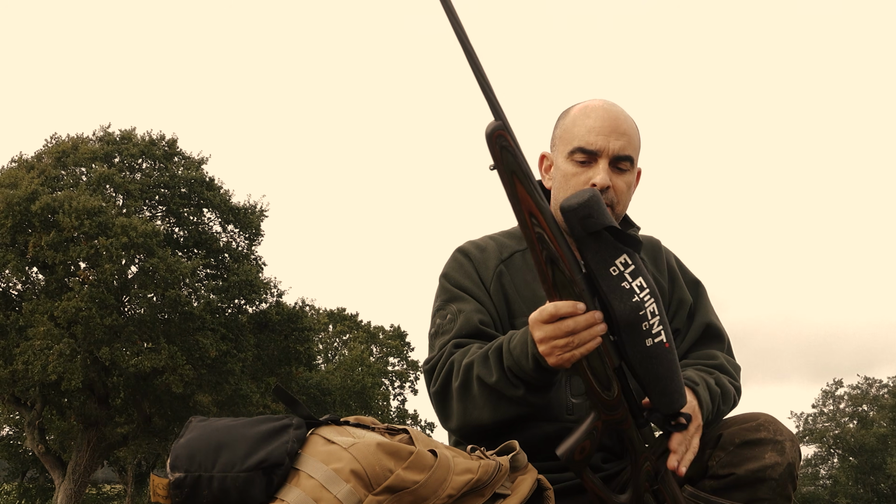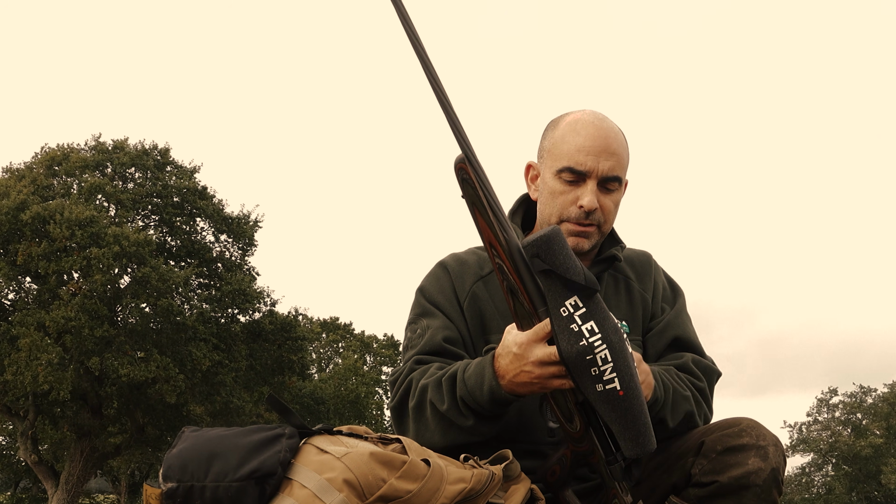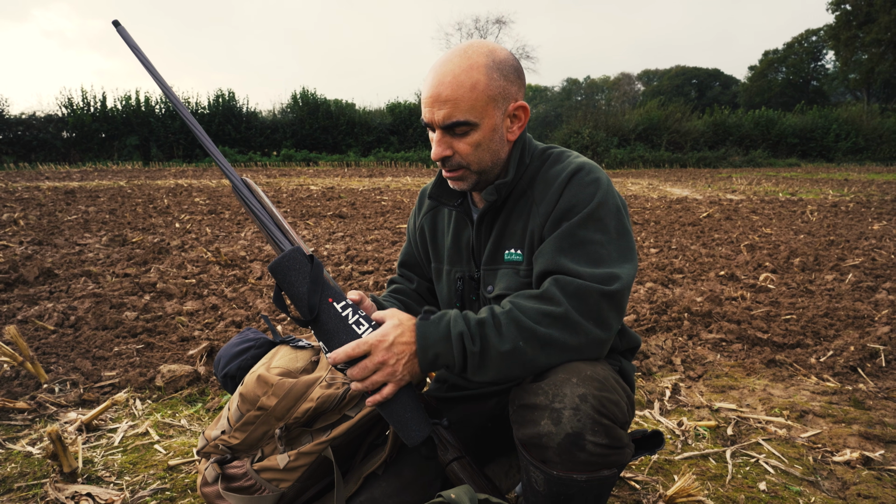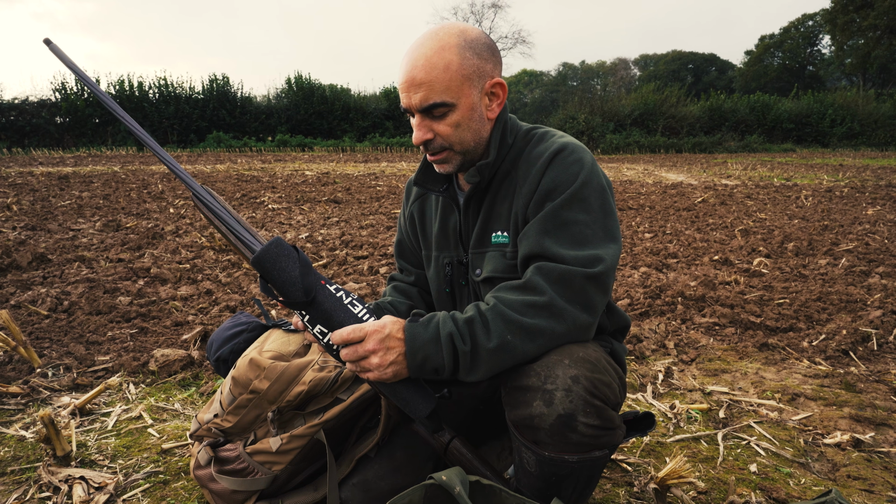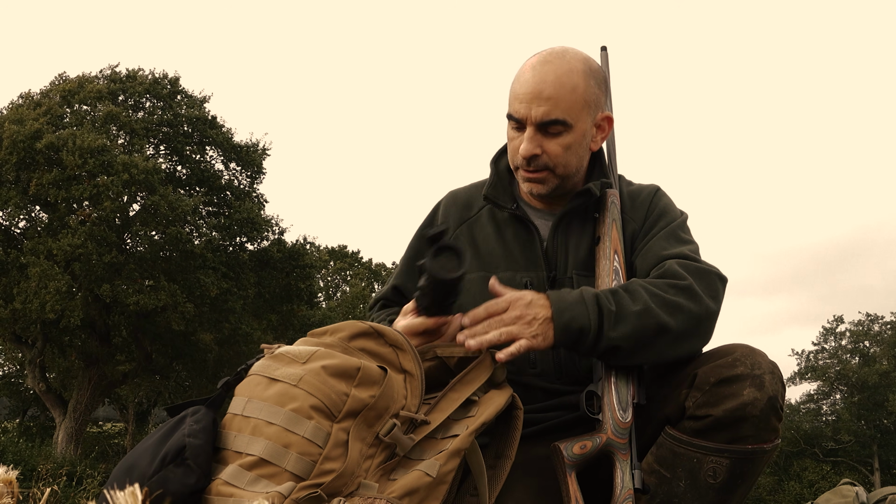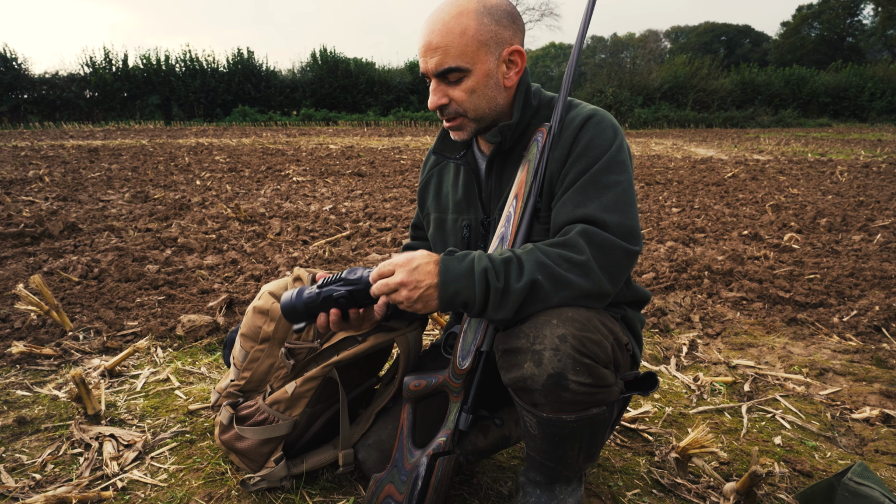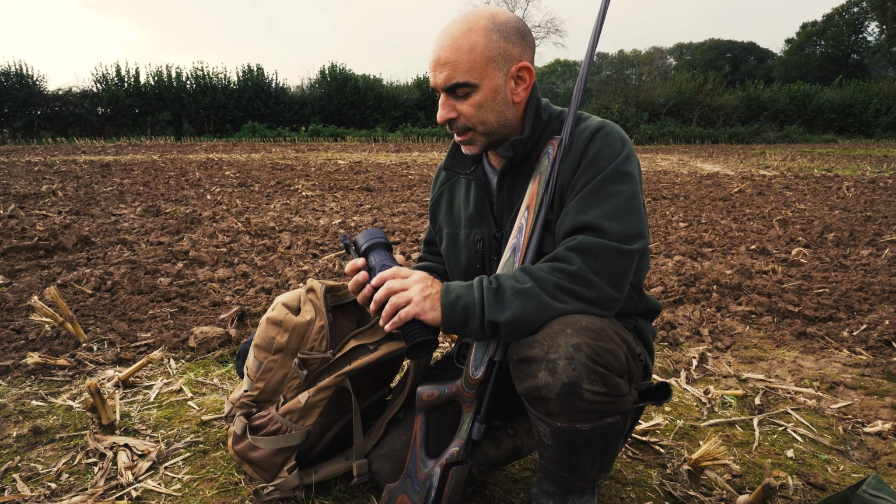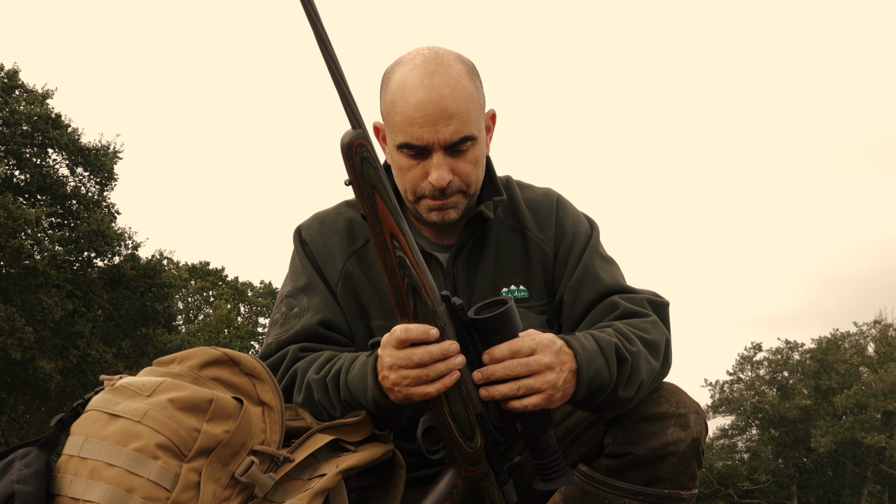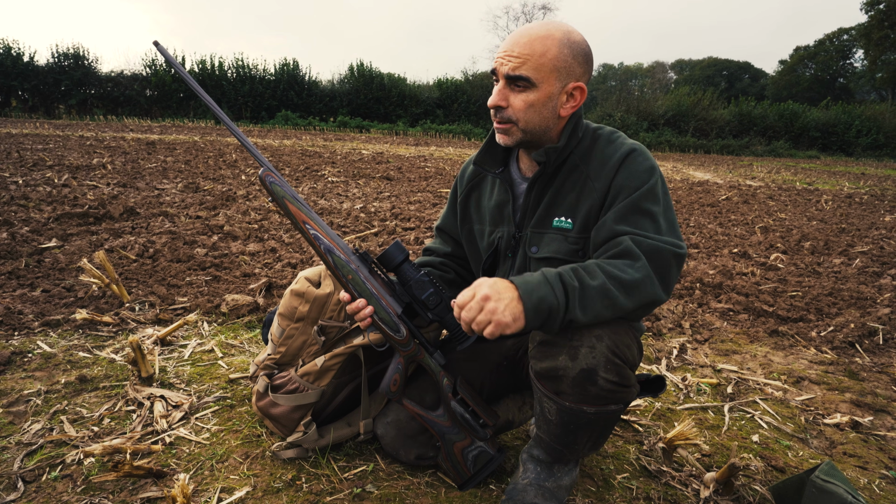So we're going to take that off because that's the scope we normally use for daytime stuff, but we're not going to get a chance to re-zero. So I'm going to take that off now, and we're going to put the Sightmark Wraith on there. Dig that out. So this is the Sightmark Wraith HD scope, which has got a daytime colour screen and then a black and white night vision screen on it, and then zero it in. And there, we're ready to go.